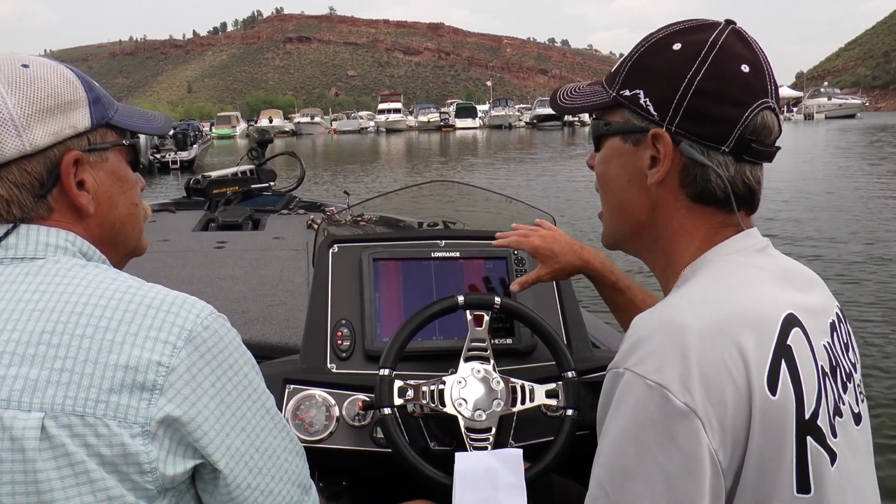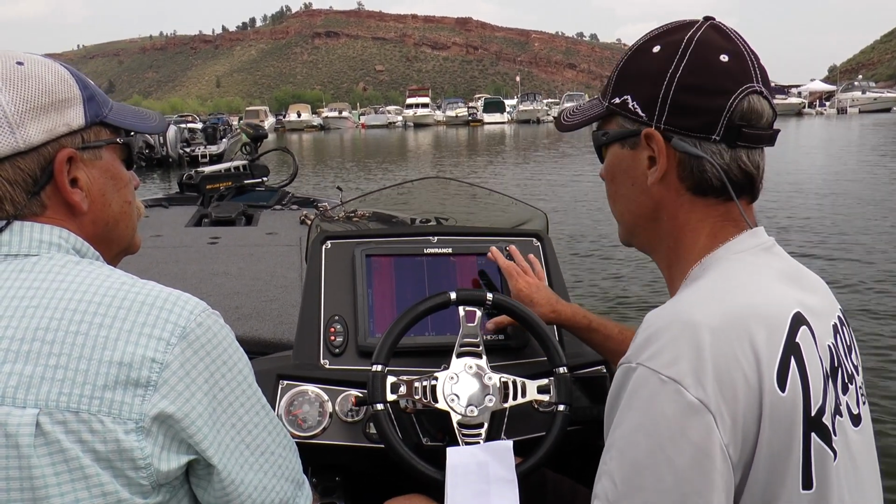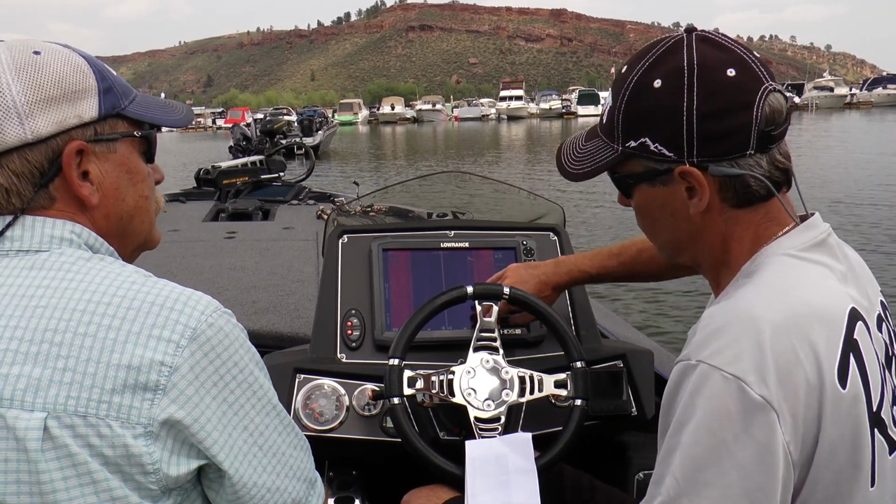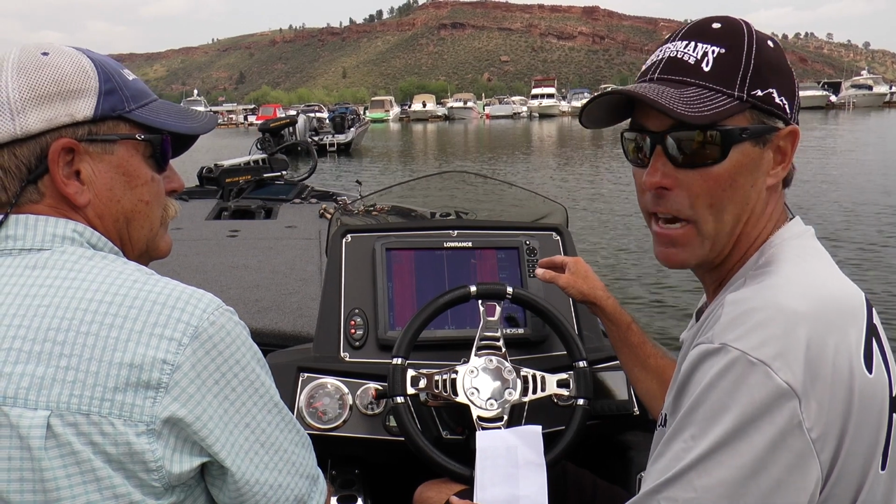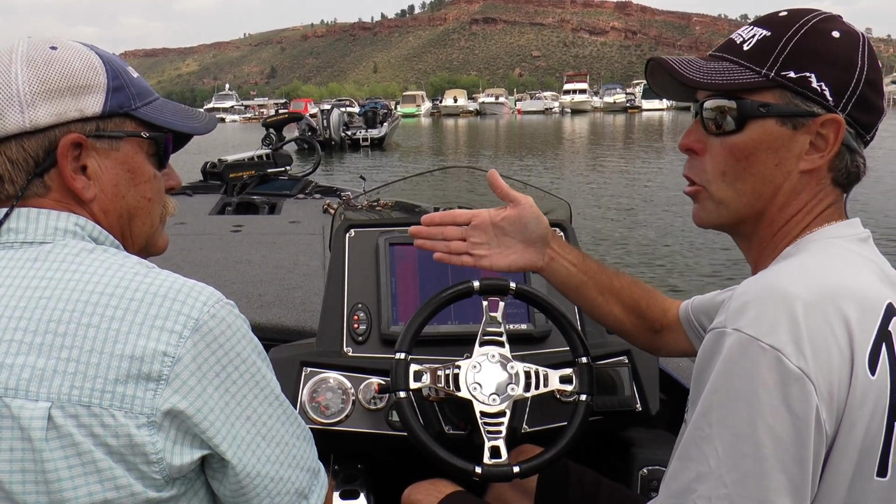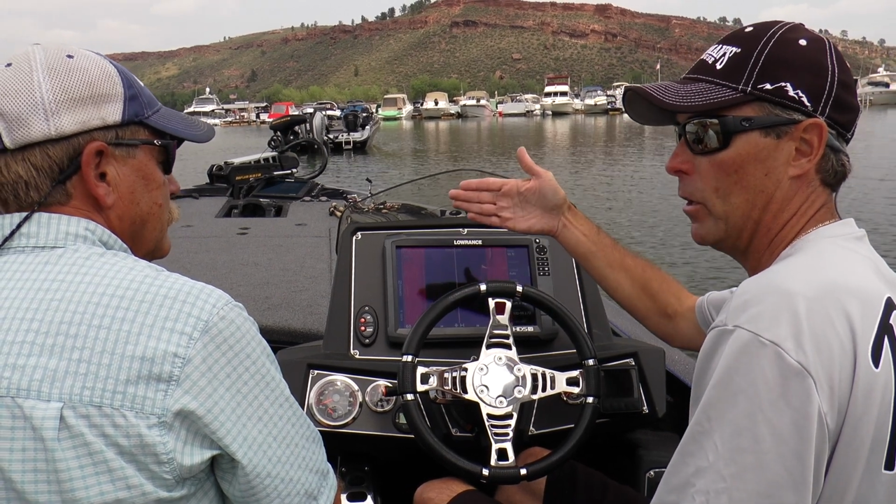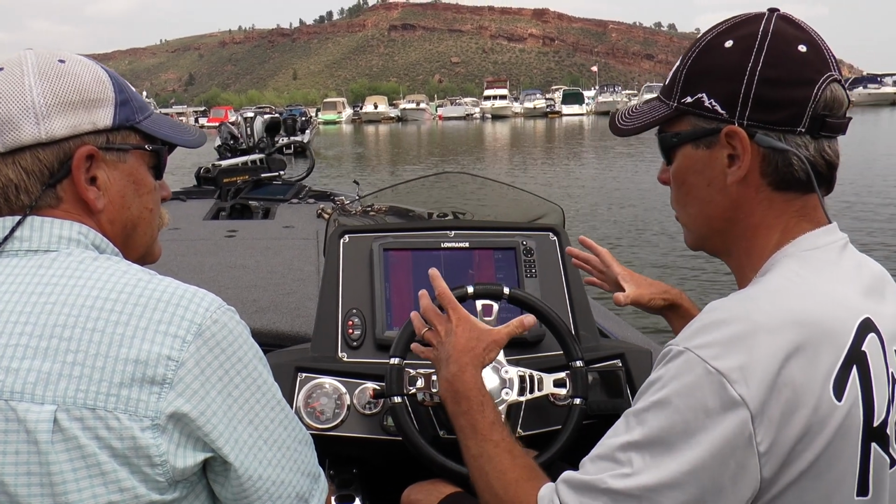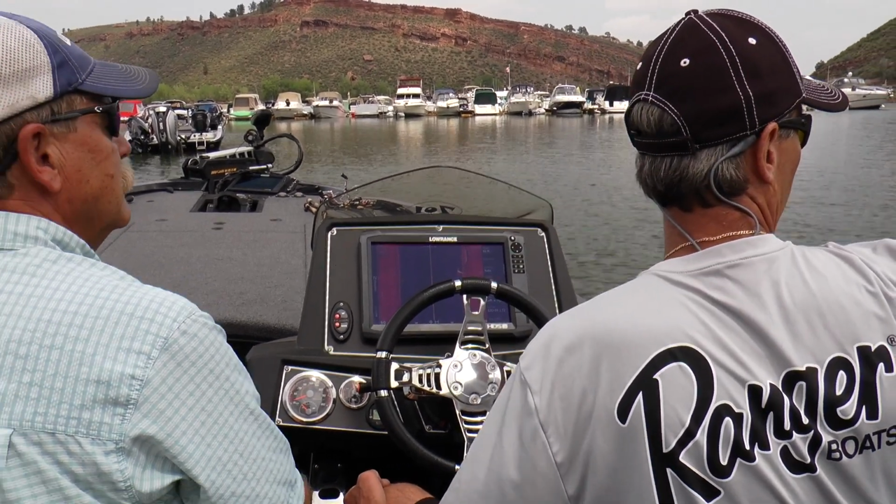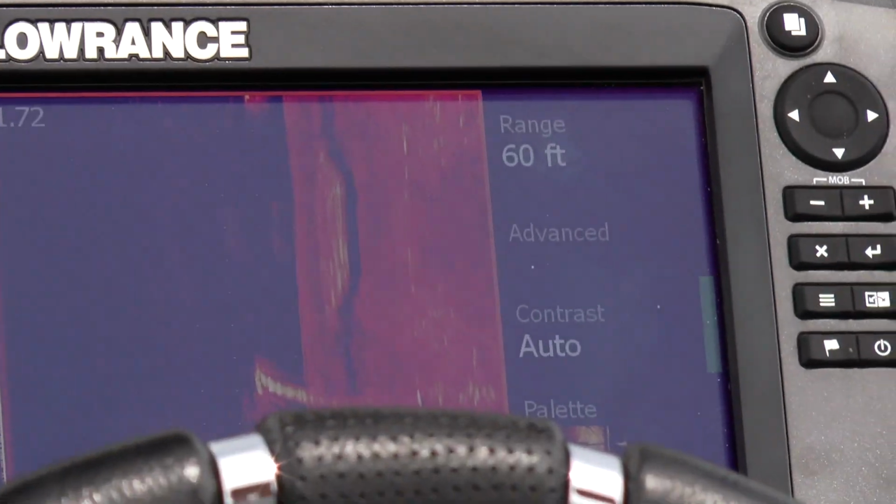Another really key thing about this is if the boat turns, it's going to bend whatever image you see right here, because effectively we basically have a stripe, like a broom almost, that we're sweeping the bottom with, as opposed to a round cone. There, you guys are almost picking up the actual image. There's a 4 feet square, 8-inch thick concrete block right there.